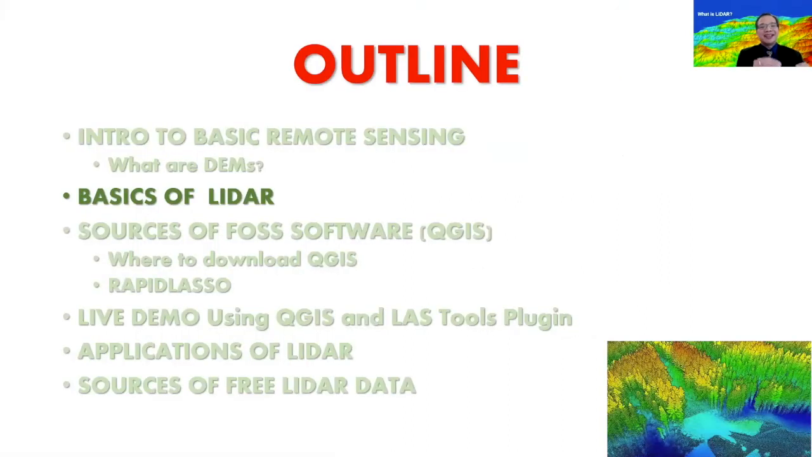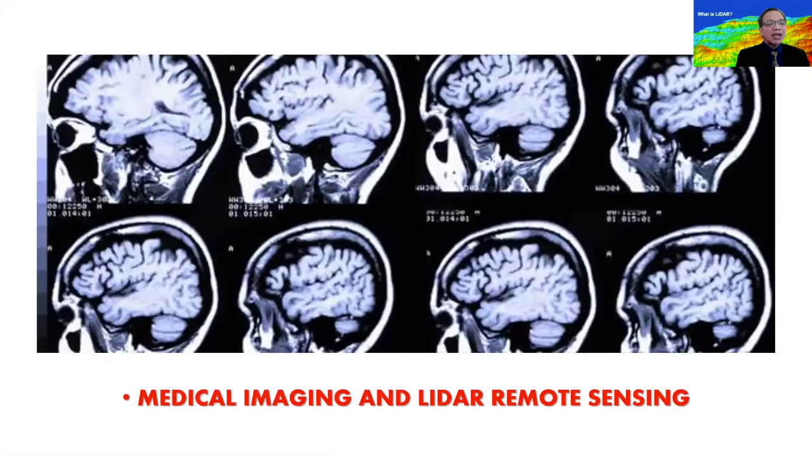Now we go into LIDAR. What is LIDAR? The basics of LIDAR. I figure that it's significant to flash this particular image. You may be familiar with it. It's not my brain, by the way. It's not my MRI image.